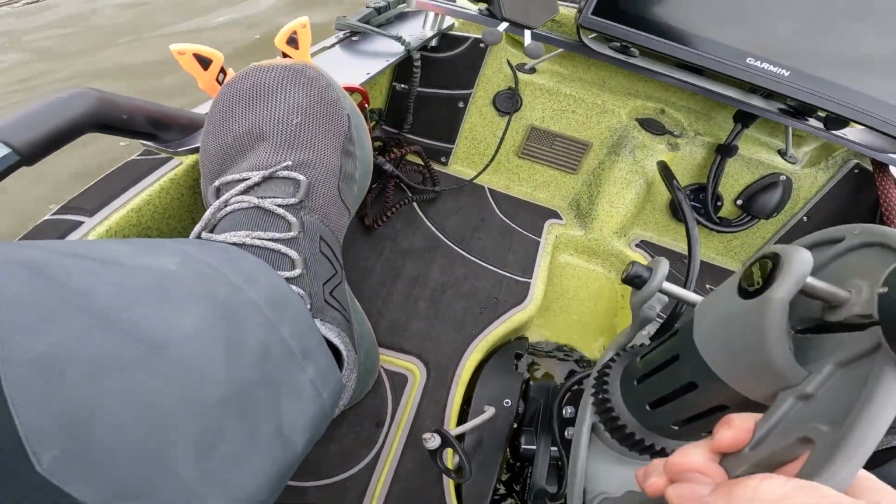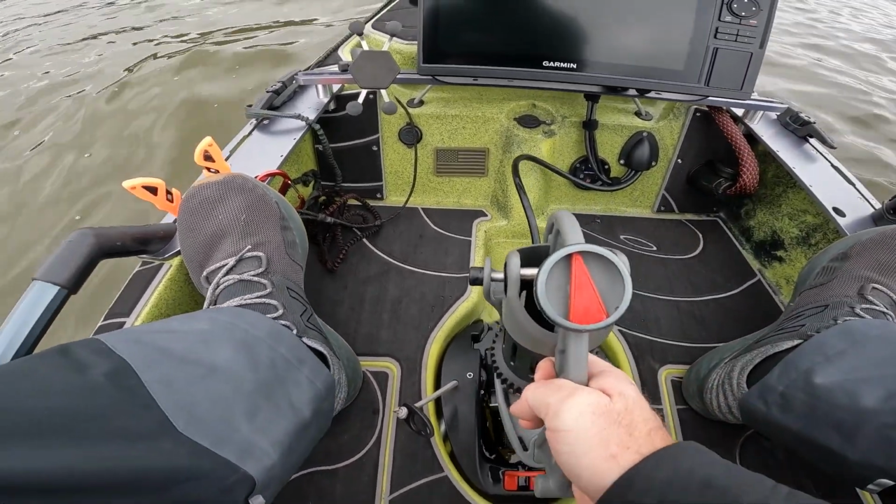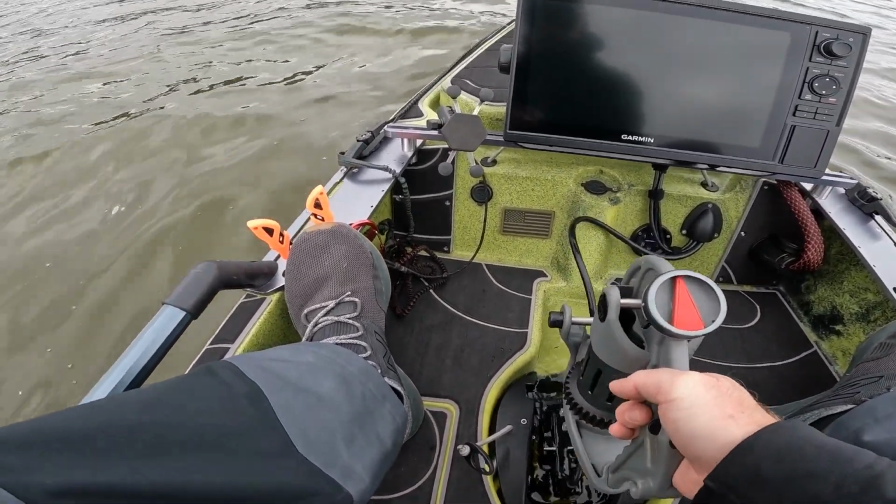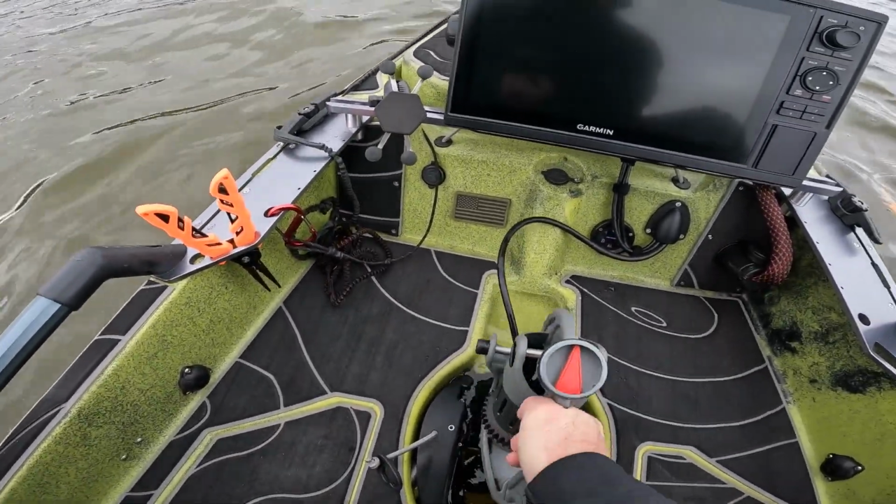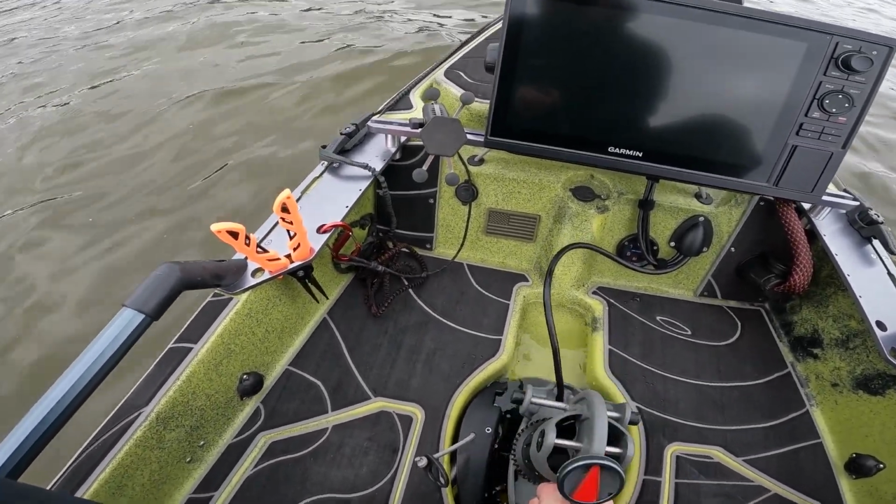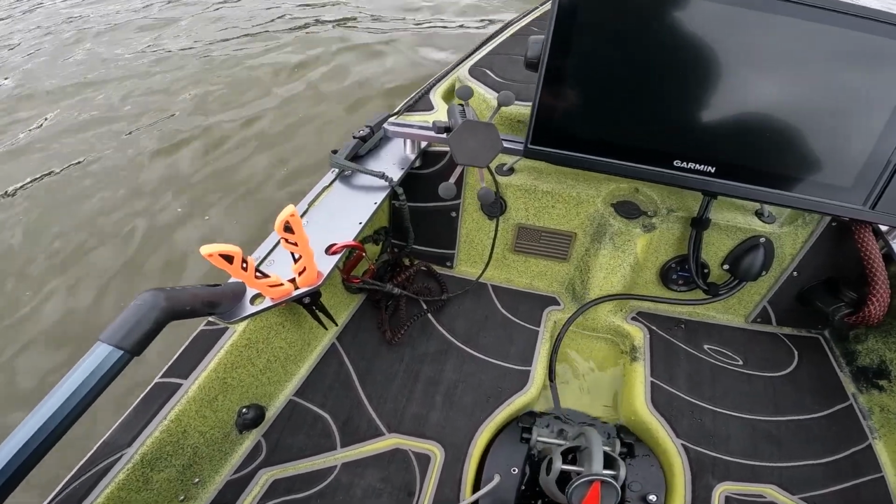When we drop it in, I'm not used to seeing water down here. I've had that block off plate here for a long time. Now, let's see. Let's drop it in.